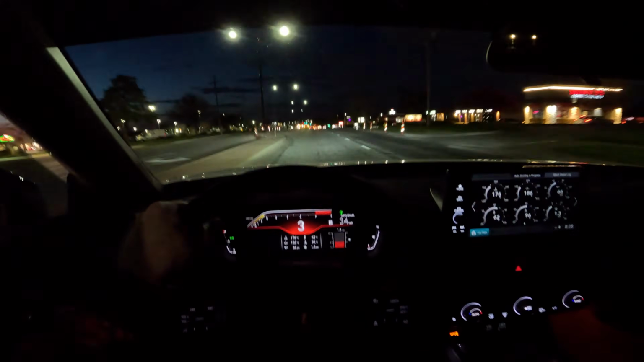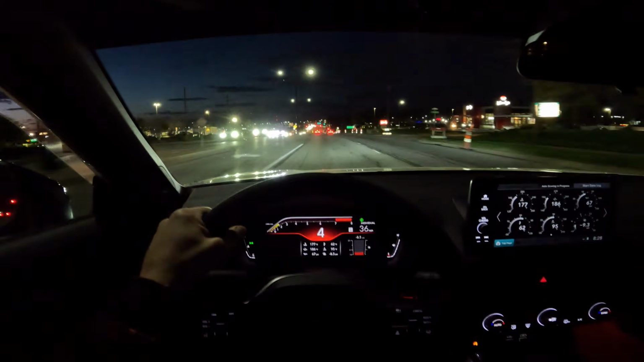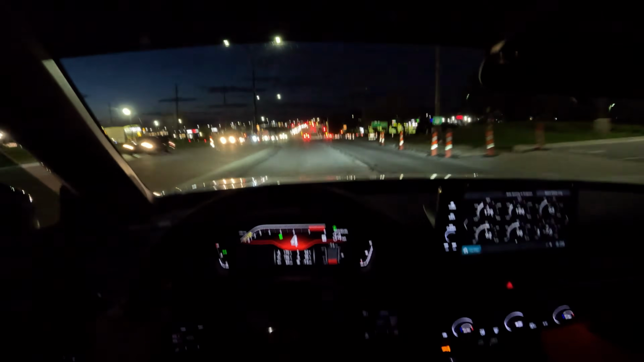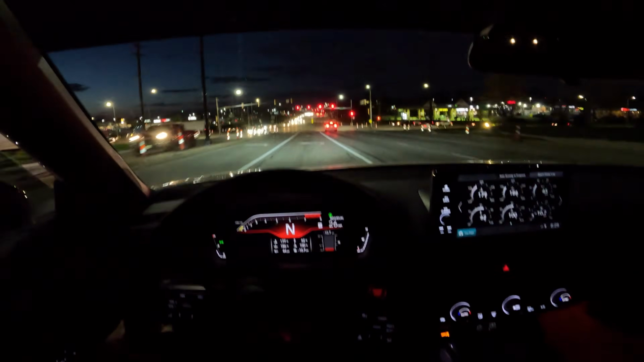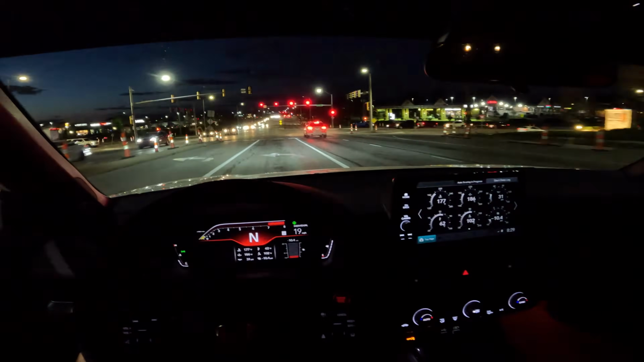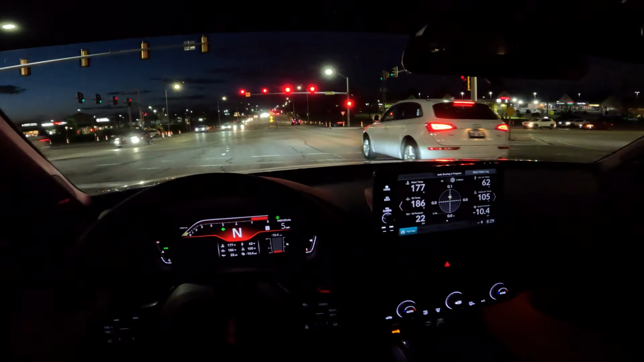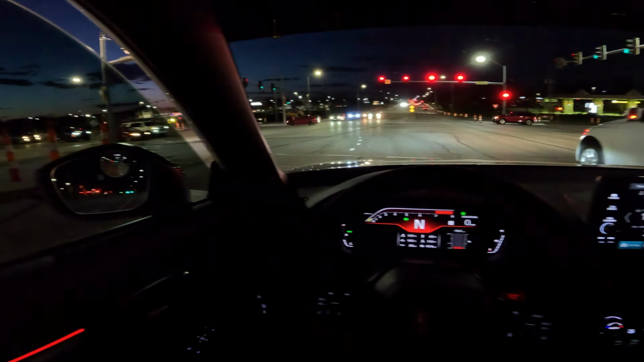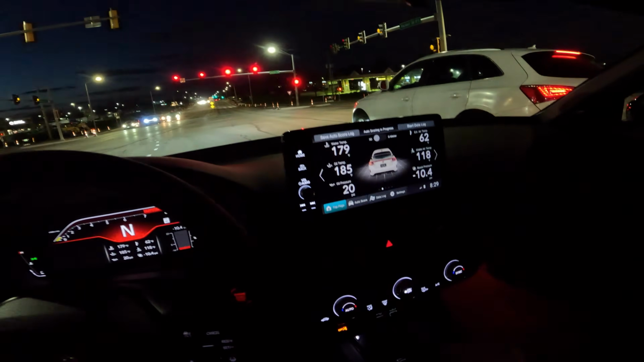There was a popo. We are driving around here in Olathe, Kansas. Car is still staying pretty cool, 177 degrees for the water temp and 186 for the oil temperature. That sounds pretty good. Subarus always sound pretty awesome. We got the fast blinker on there.